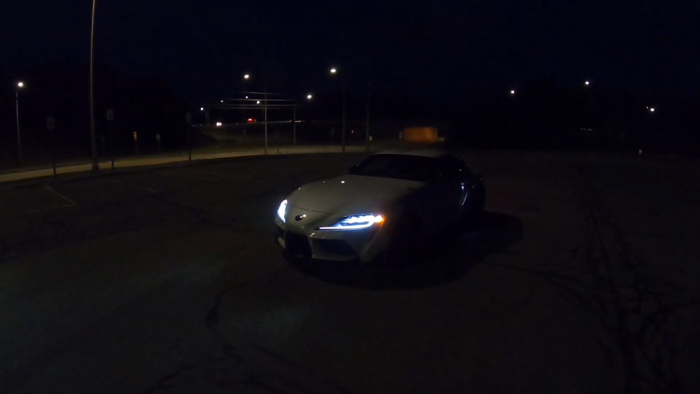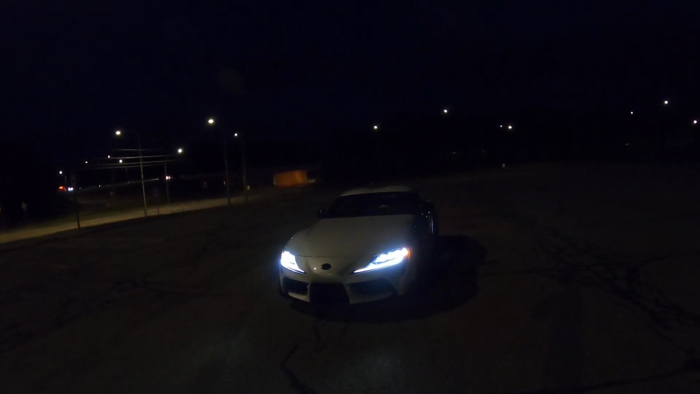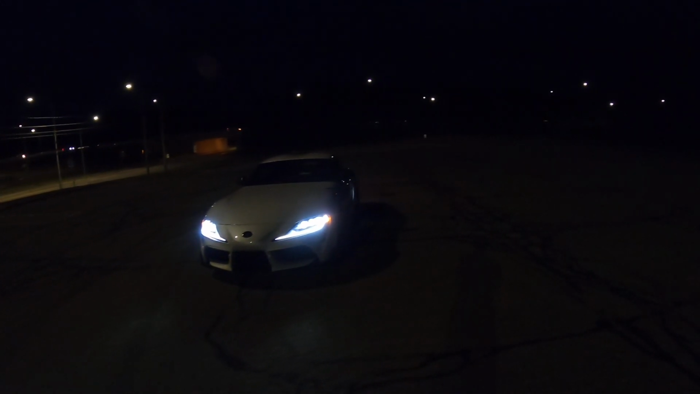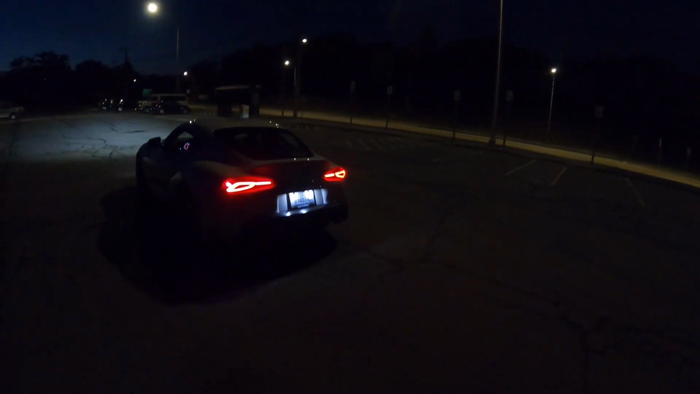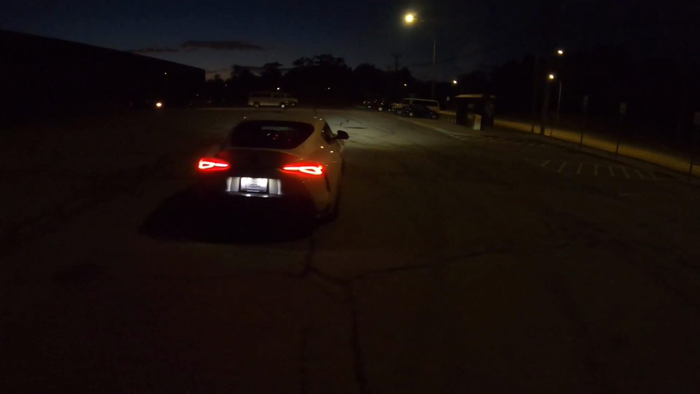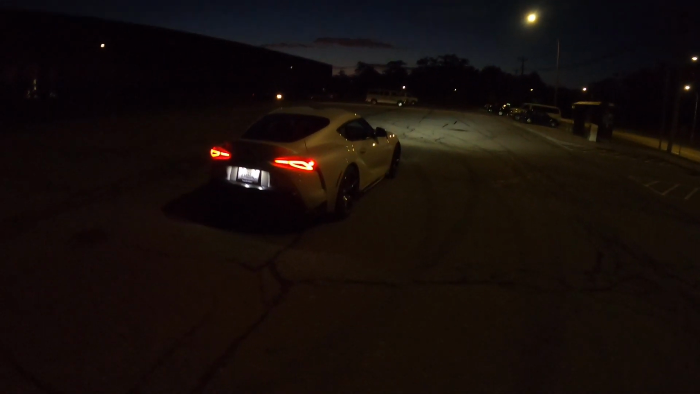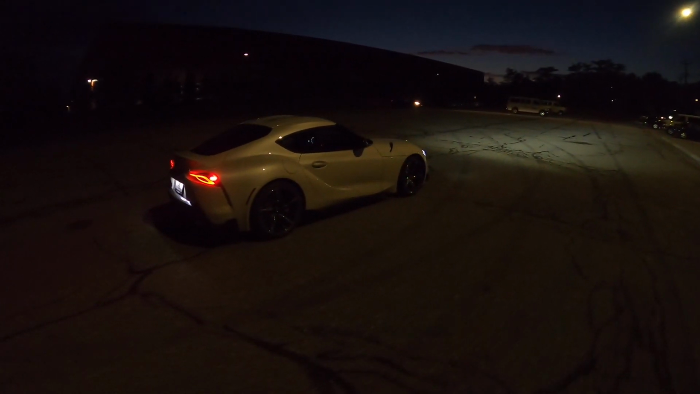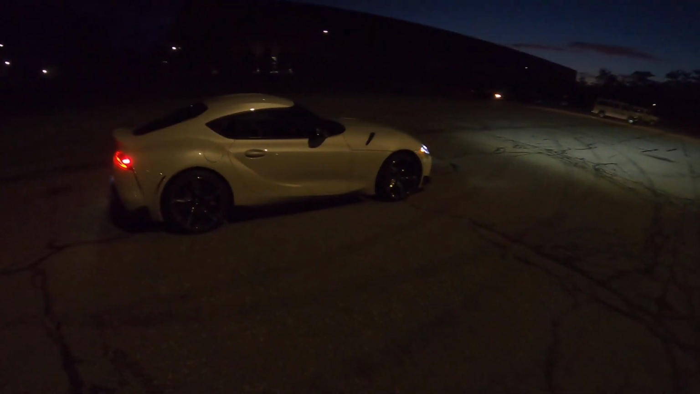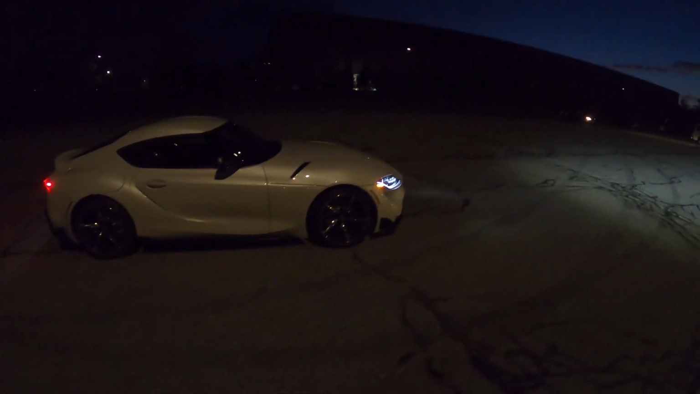All right, first YouTube video with this 2021 GR Supra. Got it 5 days ago. Got it with 10 miles on the dash, and now I'm just a little bit over 375. Basically finding every reason to take the car out. I still have the temp tags on it. So far I've had no complaints.